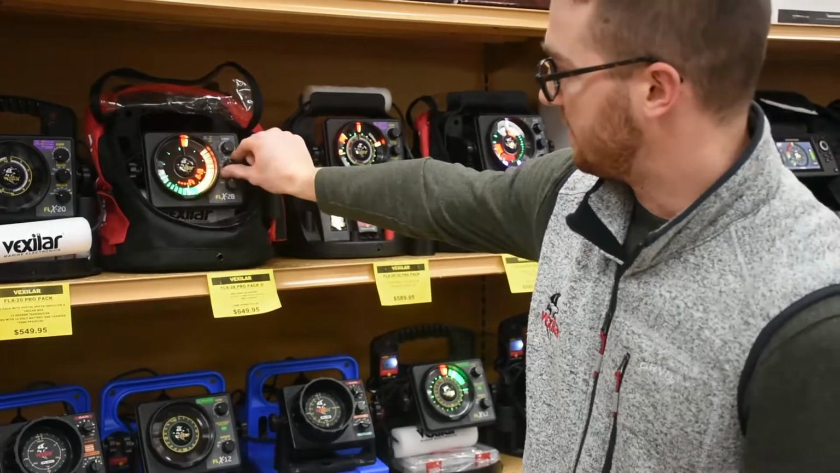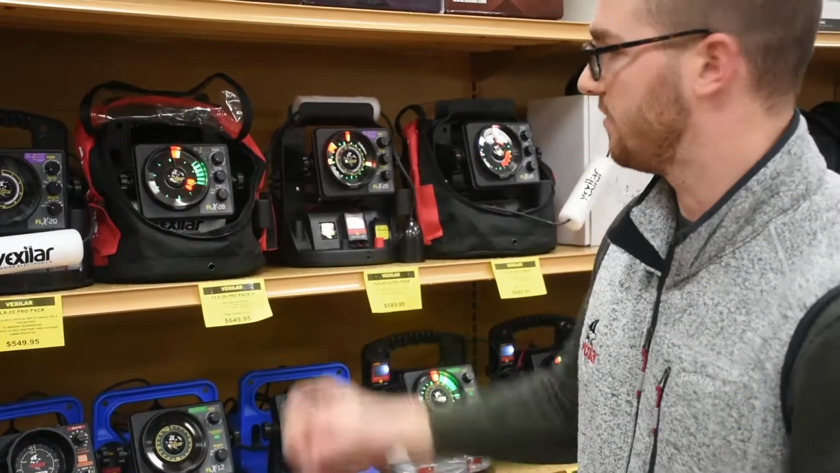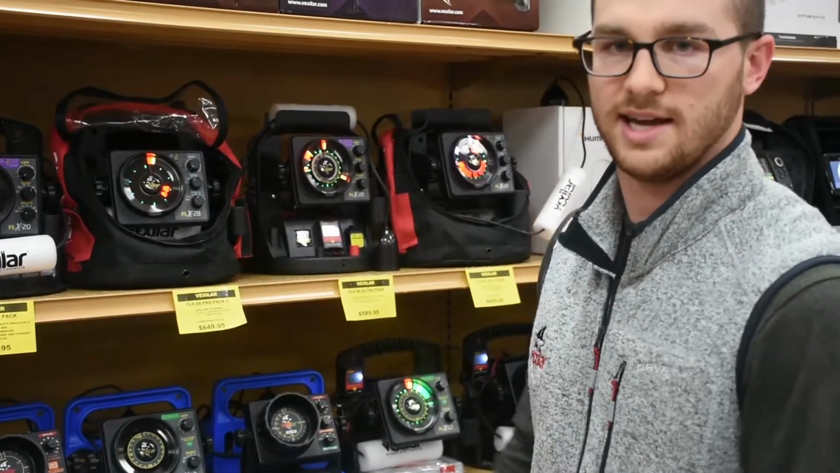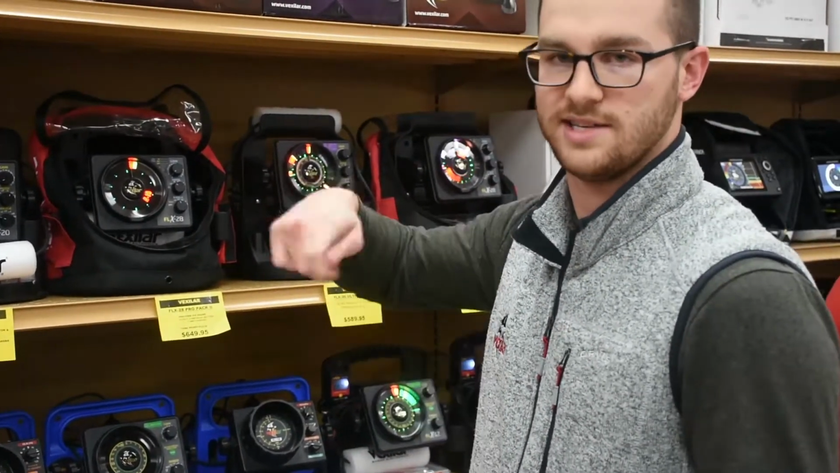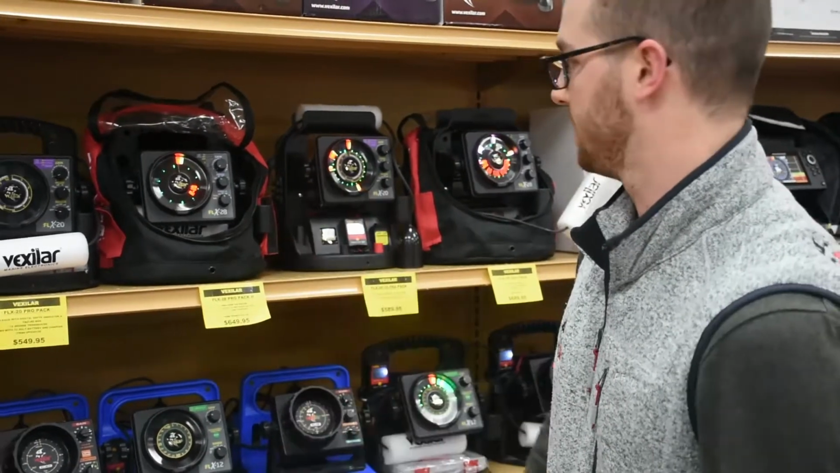Our low power on the FLX 28 is a full 50% reduction. It gets rid of a lot of those weeds and smaller bait fish once again, or if you're using really large rattle baits that show up pretty big on your flasher, you can drop them down in your low power.